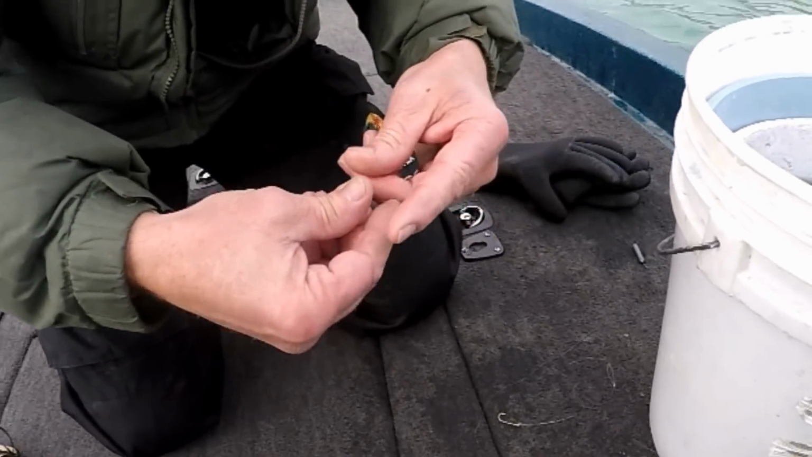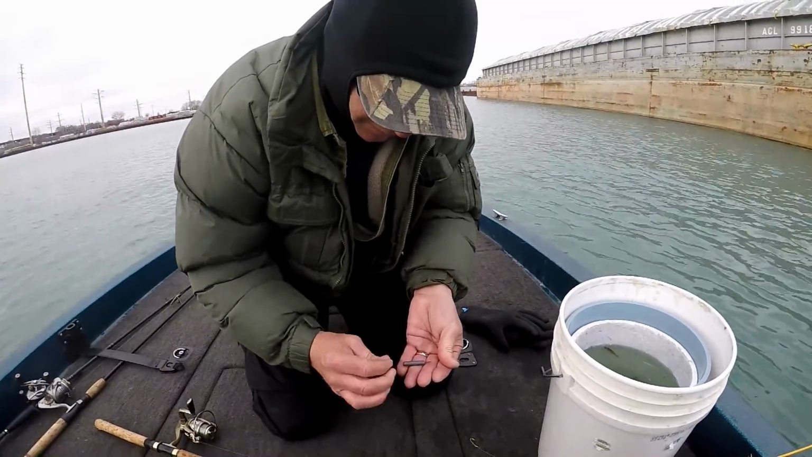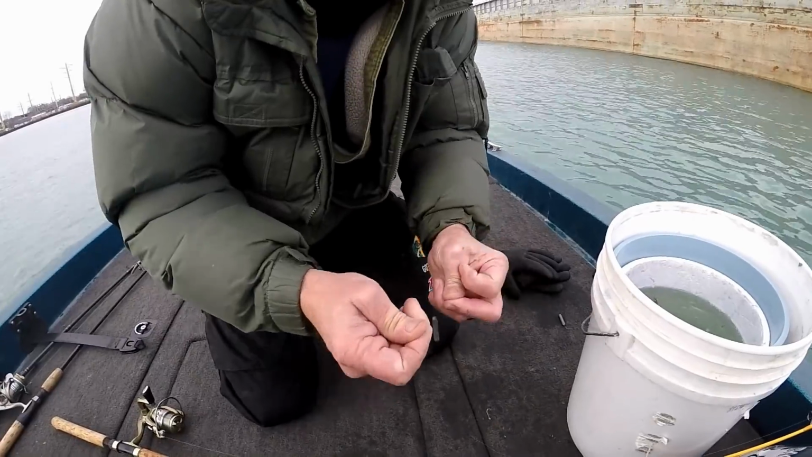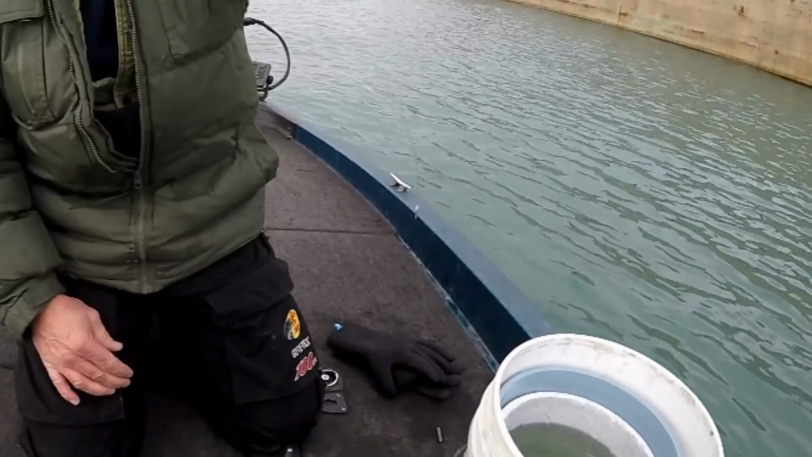I like to change out according to the wind and so forth, and I always just tie mine on. There's not too much out here on Lake Michigan to snag on unless you're up in the rocks. Pretty much that's the setup. It's quick, simple, and easy.